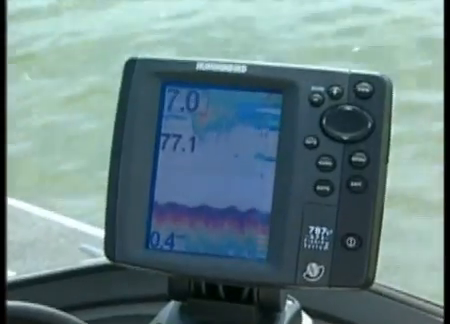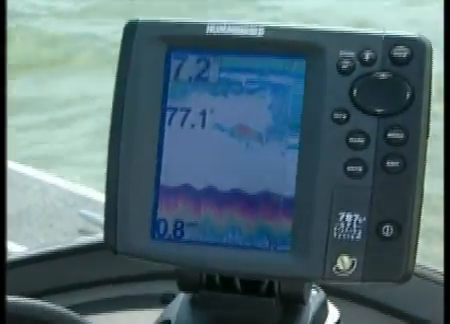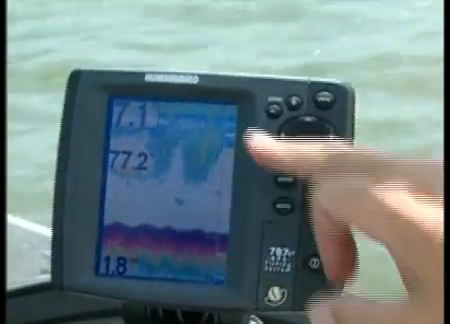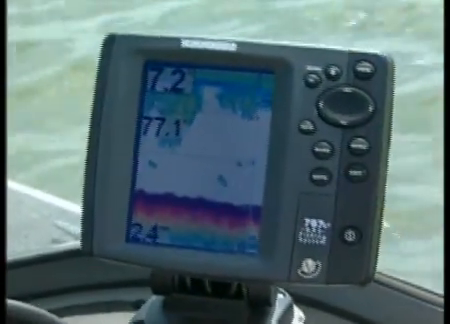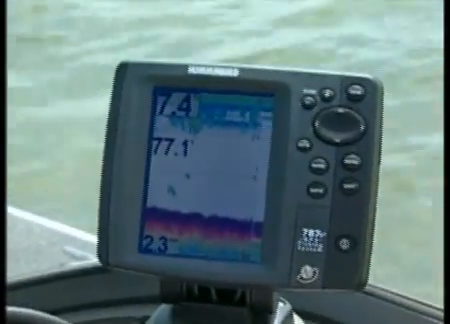Now, when you turn these depth finders on, they automatically read the bottom for you. And that works out fine. They do a nice job of reading the bottom. We're in 7 feet of water now. We're in the 0 to 10 foot scale, and this is from the surface down to the bottom. When we get a little bit deeper, it's automatically going to switch to the next scale. And that'll be 20 feet, and it should be coming up here pretty quick.